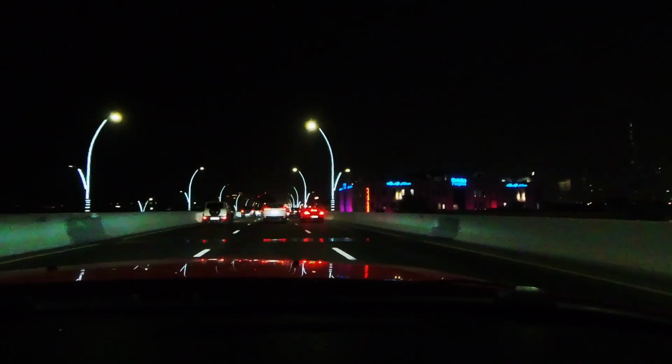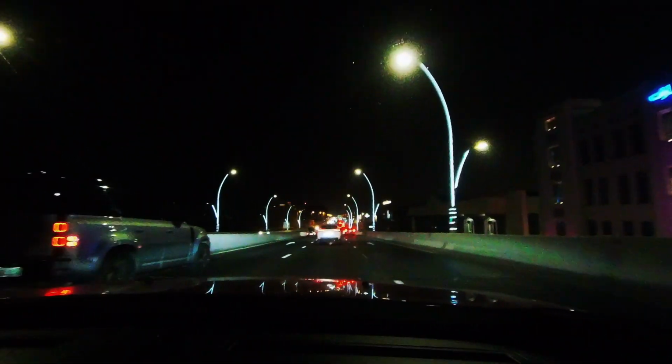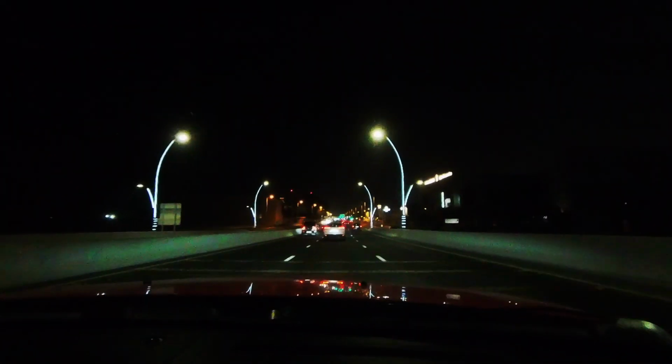Yeah, can you see the skyline on the right? So, by the way, people don't honk in here, they flash. Alright, so what I was trying to say is I used to hang out here a lot.